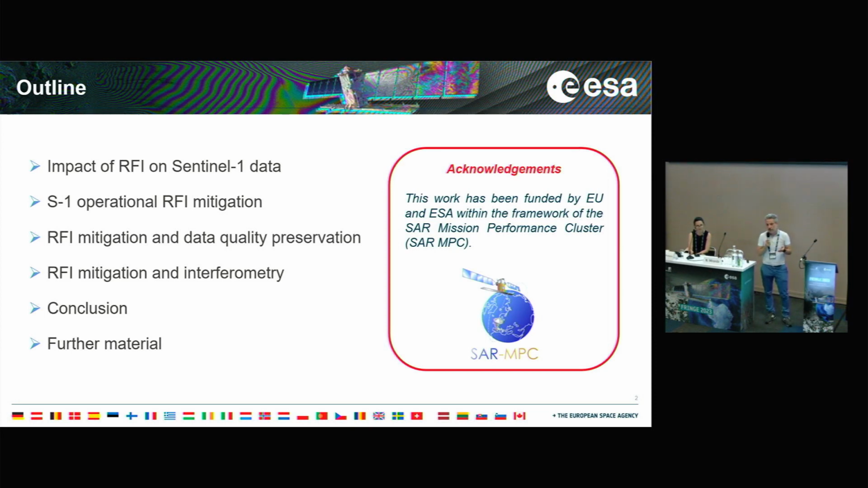SAR-MPC is looking at monitoring the quality of the Sentinel-1 products, but is also responsible for the maintenance of the official Sentinel-1 operational processor, the IPF. We basically do both maintenance activities, so fixing bugs. We find bugs in the IPF, even if we have been using it for 10 years. Sometimes we introduce them ourselves, so we have something to do later.